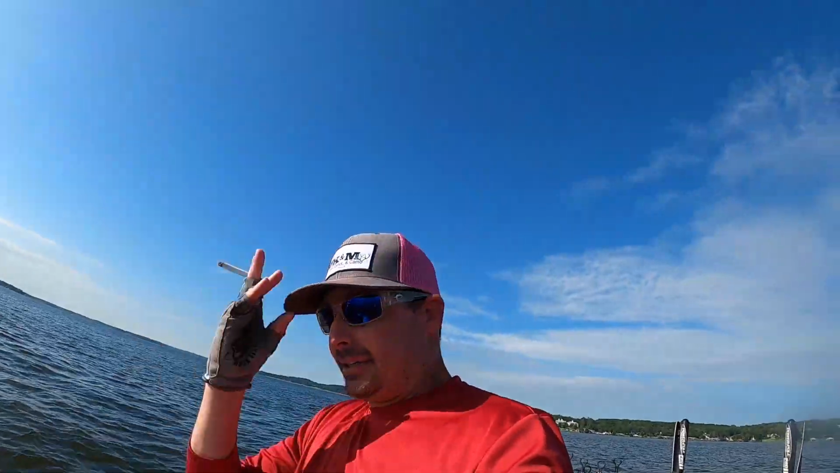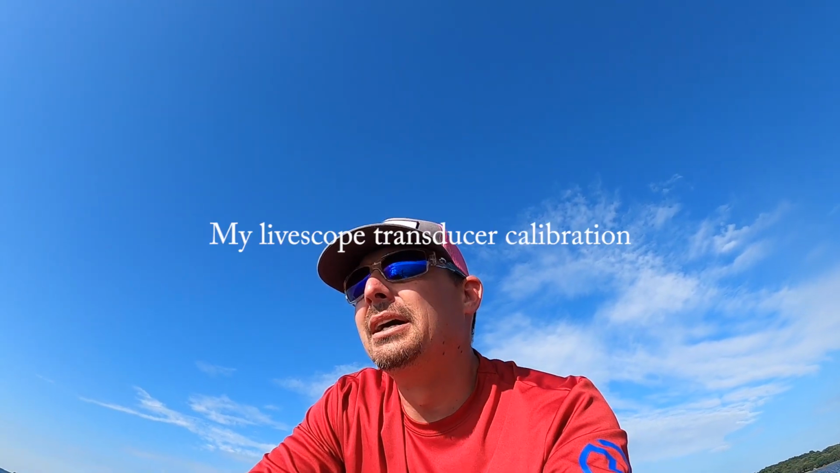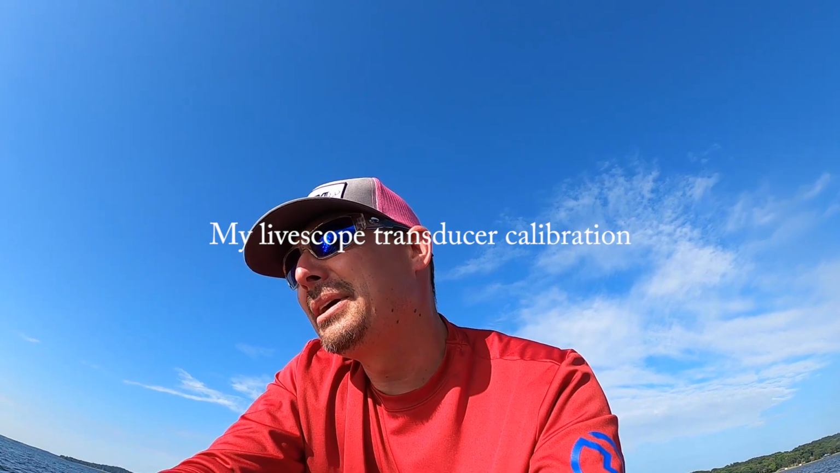Well, folks, we're back out on the water for the afternoon. Still having issues with my automatic calibration. Anyway, we're gonna try to get back to the edge of this creek and get on some of this structure and get back into the wind and work it back that way and see what we can do.